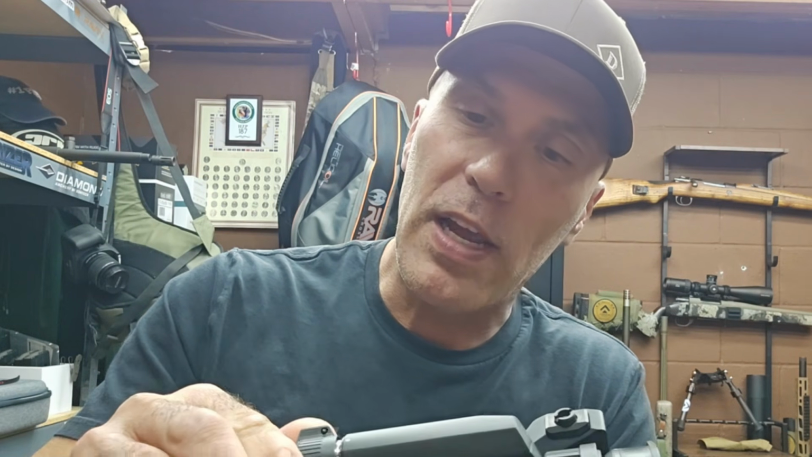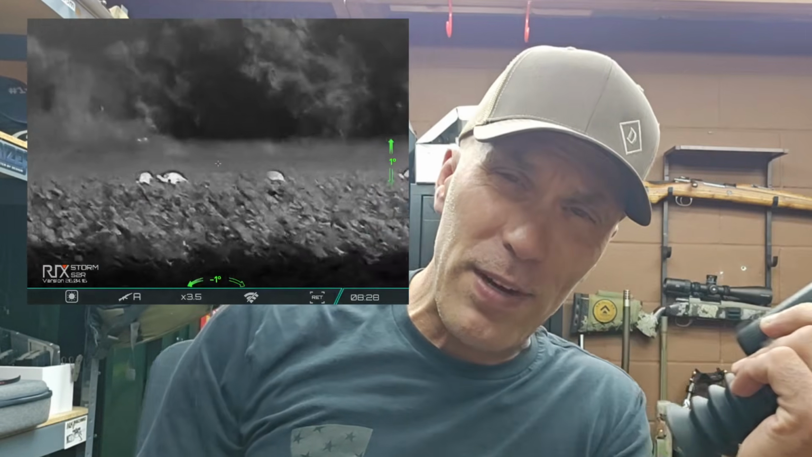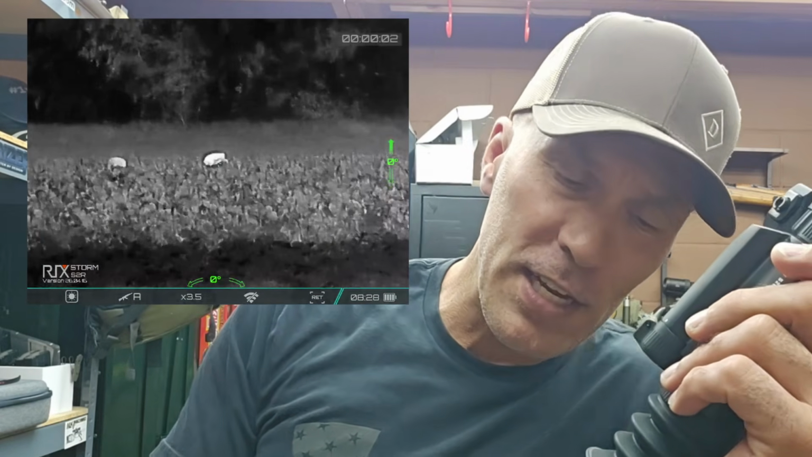Pretty good resolution from this thing. I've got some turkeys that I was able to get footage on. Simply put that on and turn it. But I got some turkeys here. Now we got these things at just over 100 yards. Viewing this group of turkeys, and you can see pretty good thermal resolution.